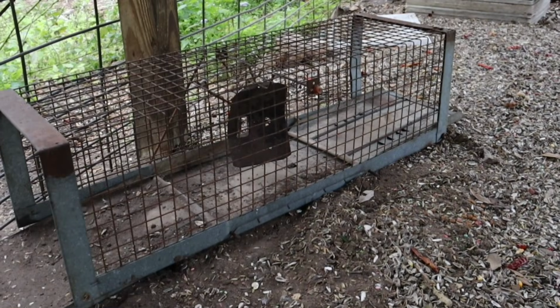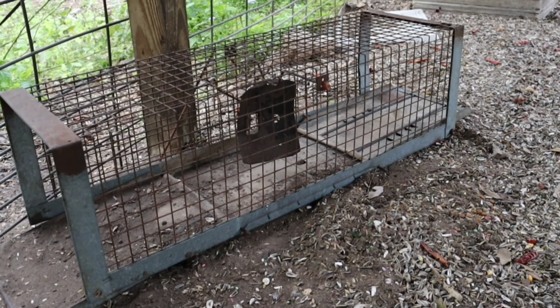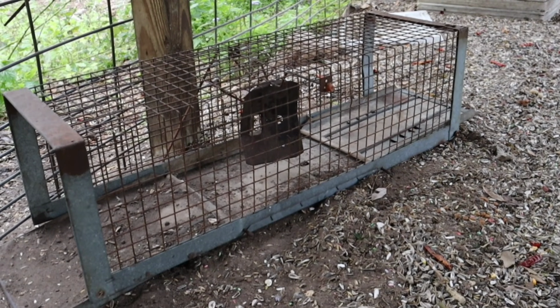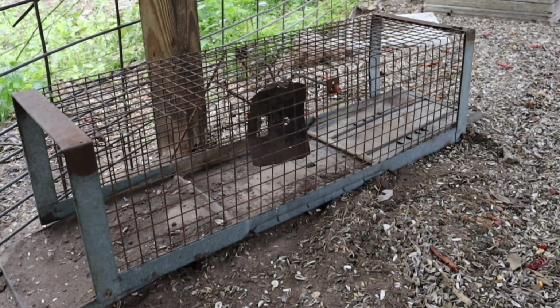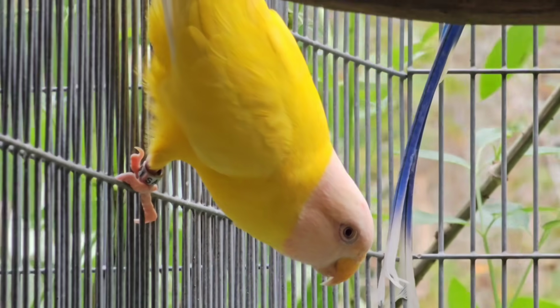I see the live trap is empty, but check this out, guys. I can't believe it. This trap has been torn up. It is upside down. I have no idea what could have caused this, but it must have been big. I can't wait to get these game trail cameras so I can set them up and see exactly who is doing this to my traps.